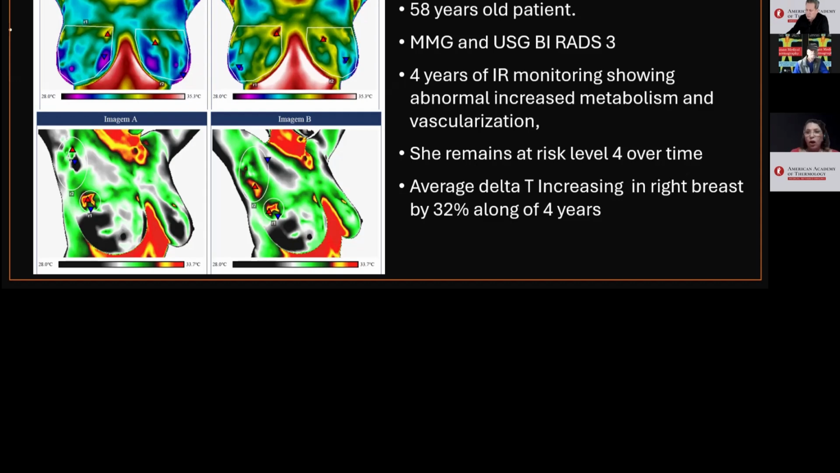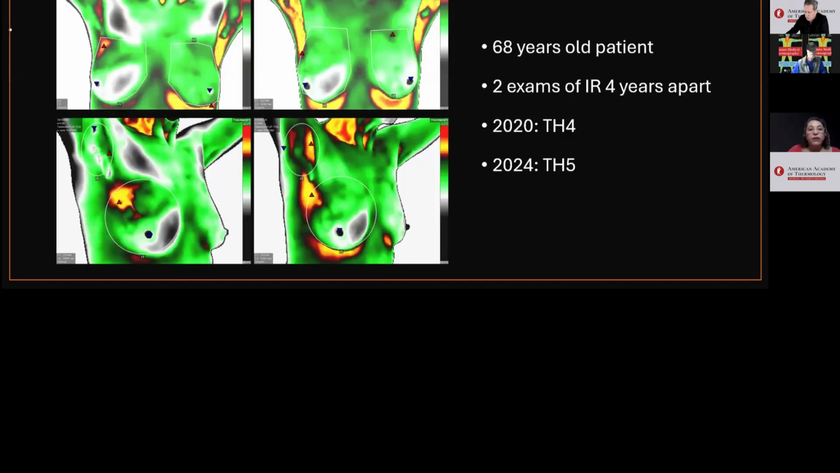She's not on HRT, yet the average temperature of the right breast has increased by 32% during this period. A star-shaped vessel is present in the right breast. Th4 to Th5 risk.